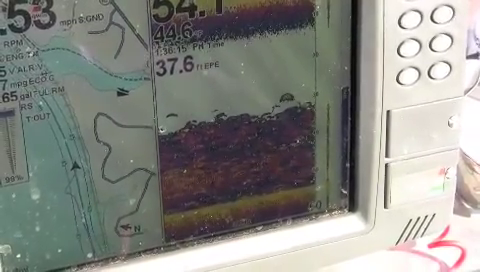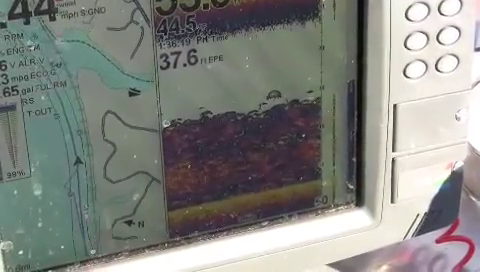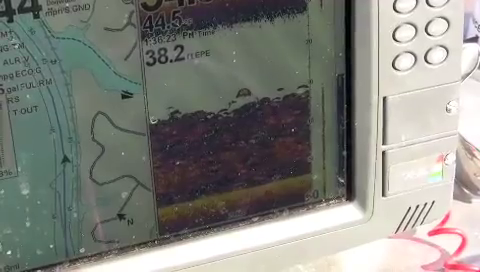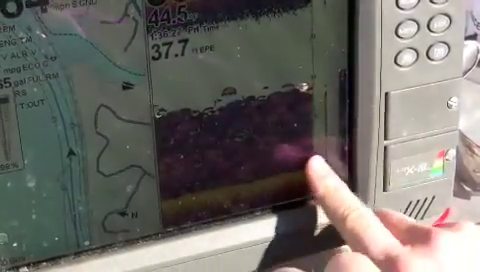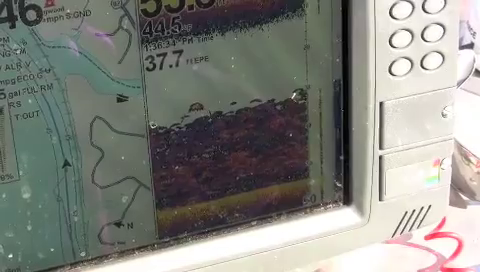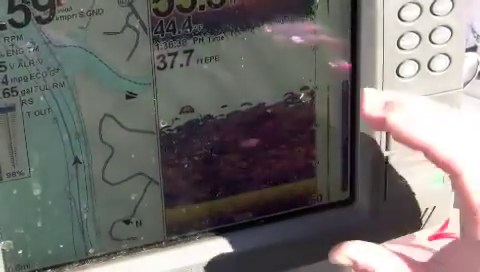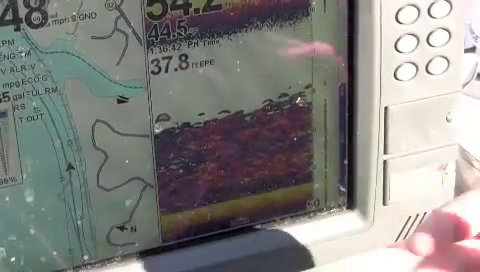But what I want to show you as we go along today is, once I find some separation between the shad and the fish, usually I find active fish that are feeding on shad. When we have this total blob of fish right here, it's indicating to me that there's nothing really messing with the shad. There's nothing really chasing shad schools. Everything is just totally locked in together. And I'm gonna keep looking, folks.